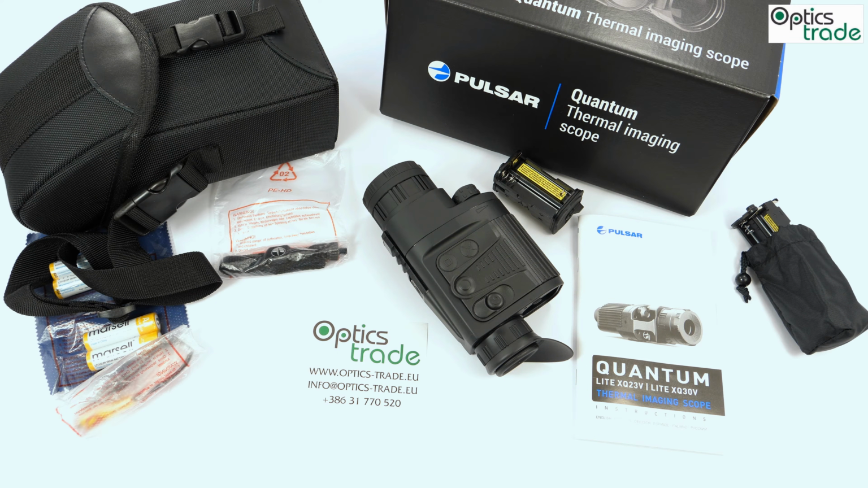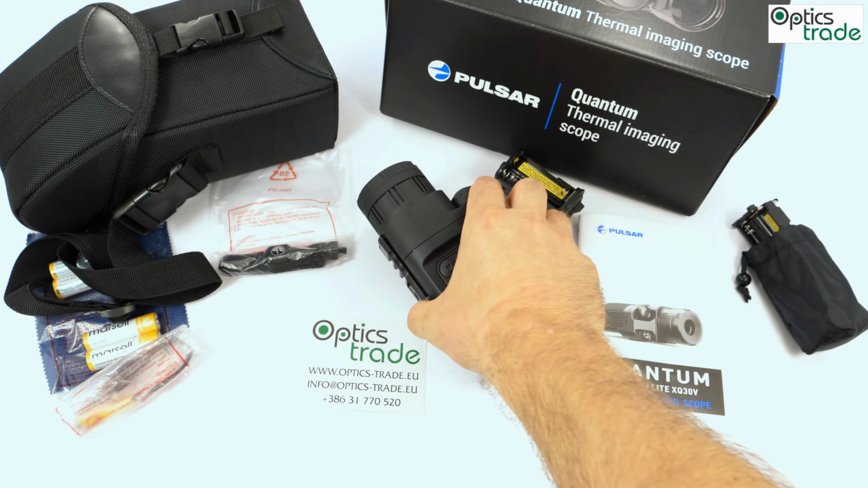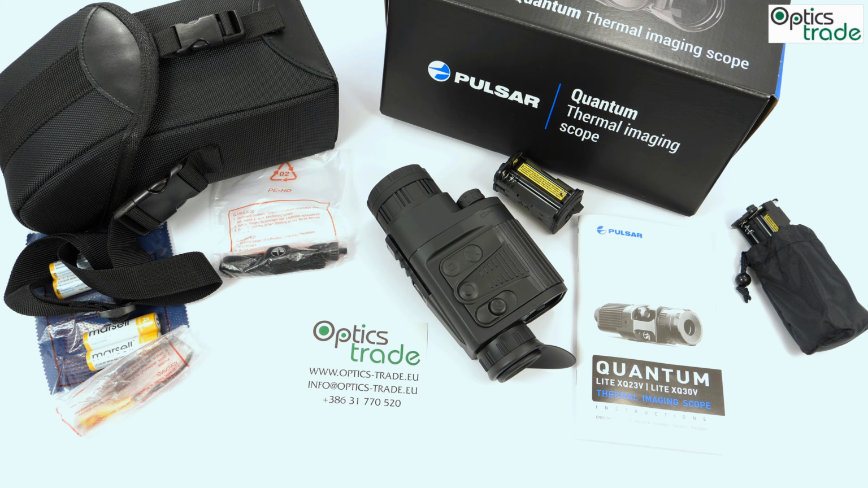You know, the Quantum series went through quite a lot of different versions in the last 5-6 years, maybe even a little bit more. And this Lite is basically a Quantum which was made in a way that it is very, very affordable. That means that the prices went down from, let's say, 3,500 euros all the way to 1,500 for this one, or even a little bit less, 1,400.